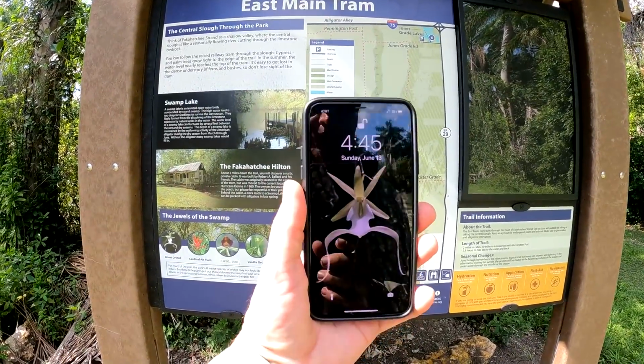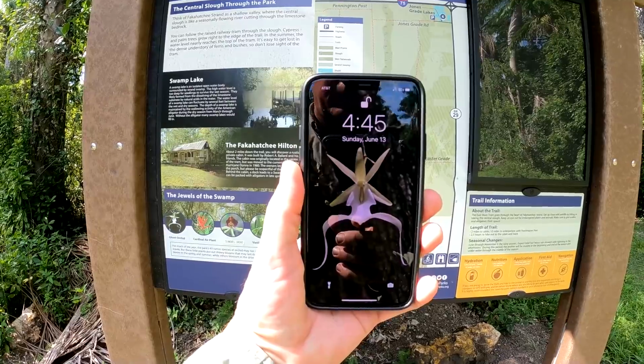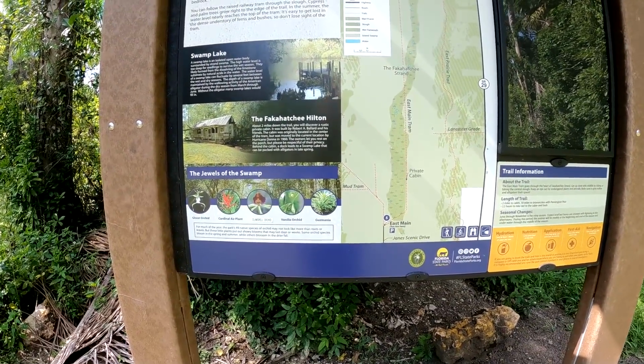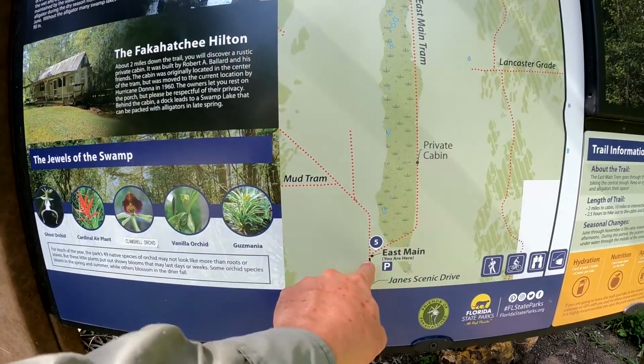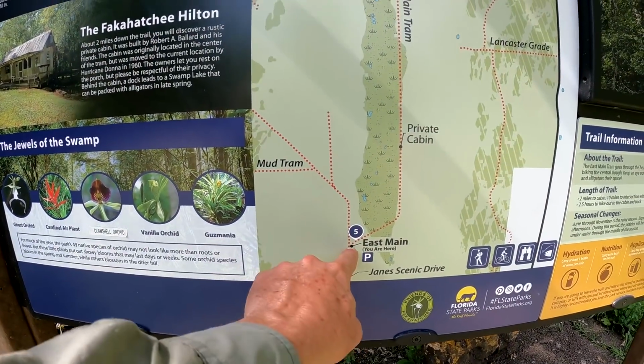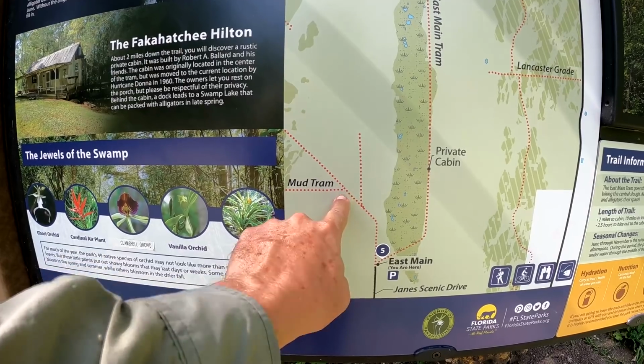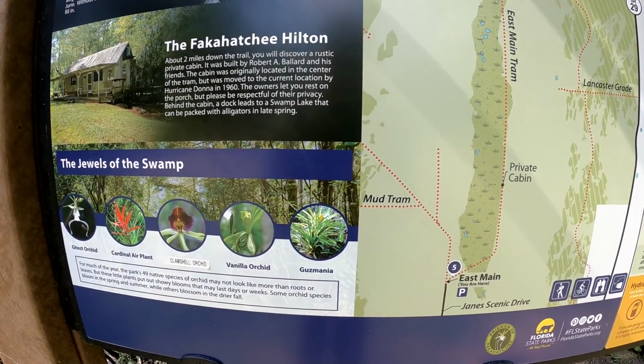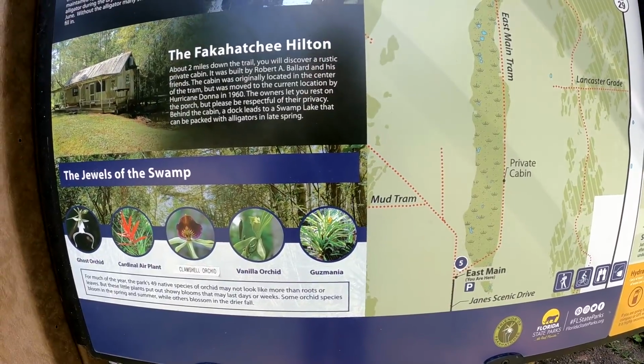Today is Sunday, June the 13th, and I put this camera out on February the 13th, so it's been out for 4 months. We are here at the East Main Tram hiking trail. We got about a 1.7 mile bike ride to get up to Mud Tram. Then we got about a 2.4 mile hike to get out to the Picayune Strand State Forest.